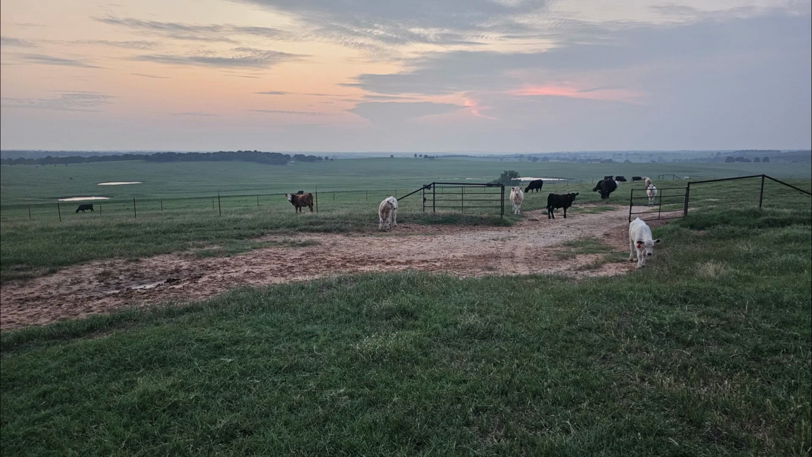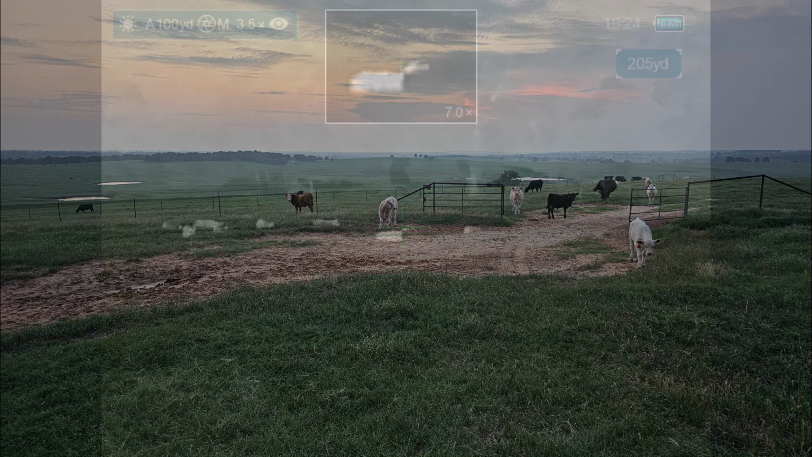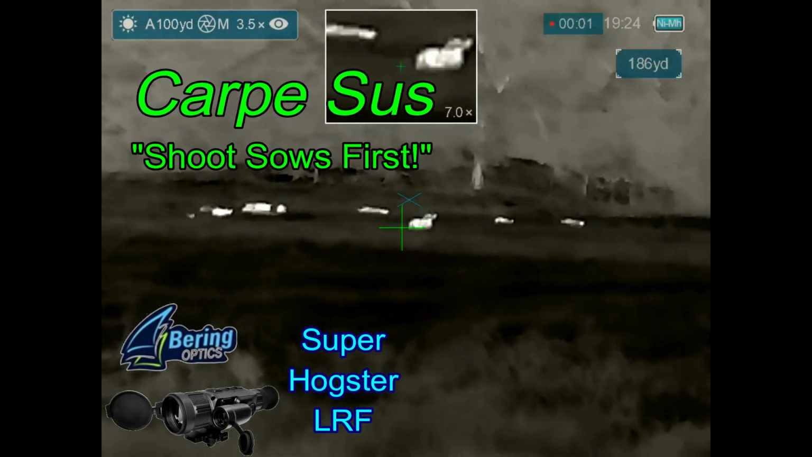Here I am on the first property of the night. You can see there's already a foggy haze forming off to the right up in the sky. You can see the clouds moving in from the north. We're going to have storms later, and that's going to impact my hunting. So after a little while with no hogs here, I got a phone call from a landowner saying he had hogs on his property, so I head down to his property, Carpe Sus.